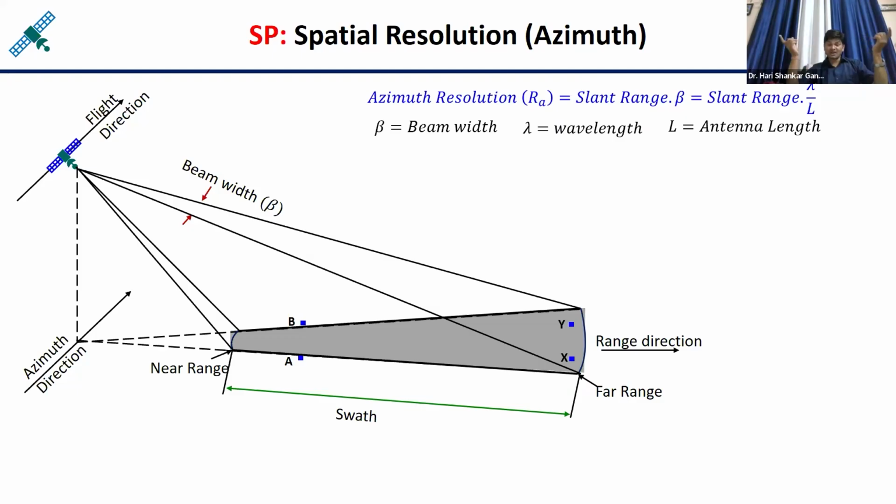But in the case of ground range resolution, at near range it is coarse and at far range it is better. Ground range resolution and azimuth resolution are just opposite to each other with respect to near range and far range. So there is a competition actually.